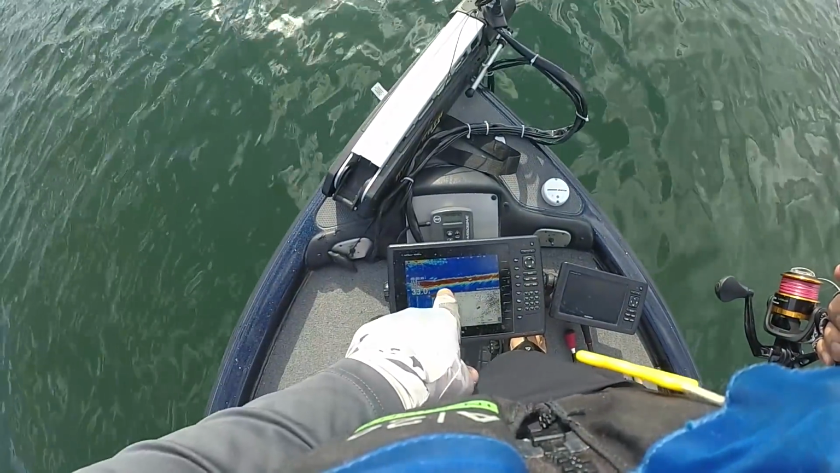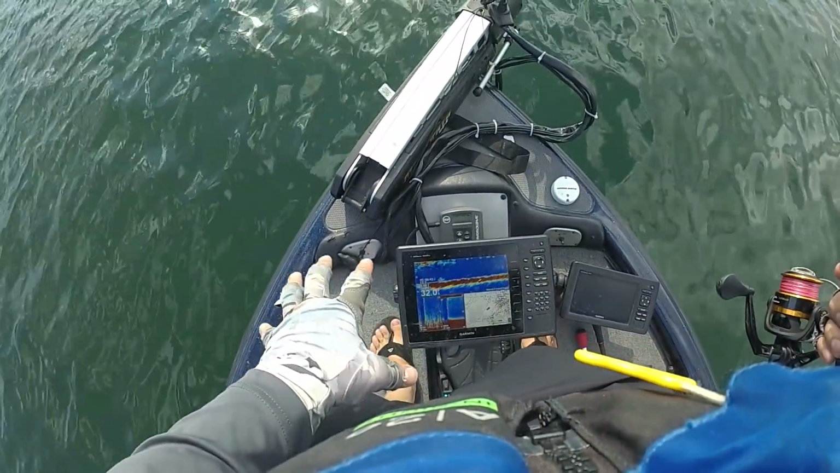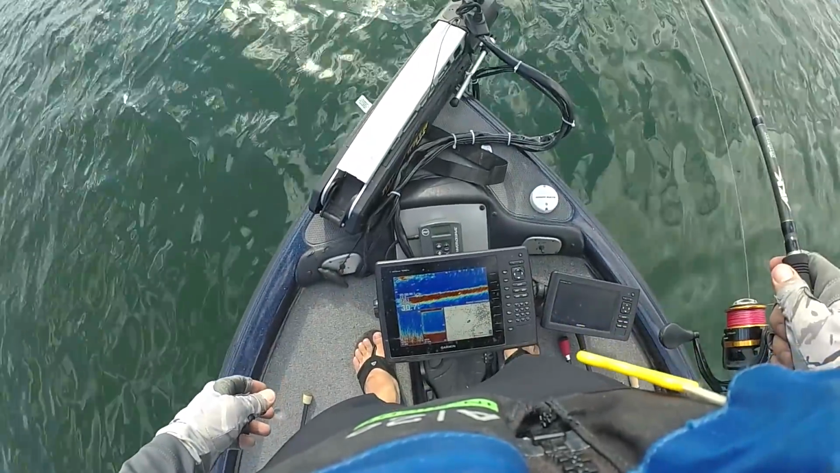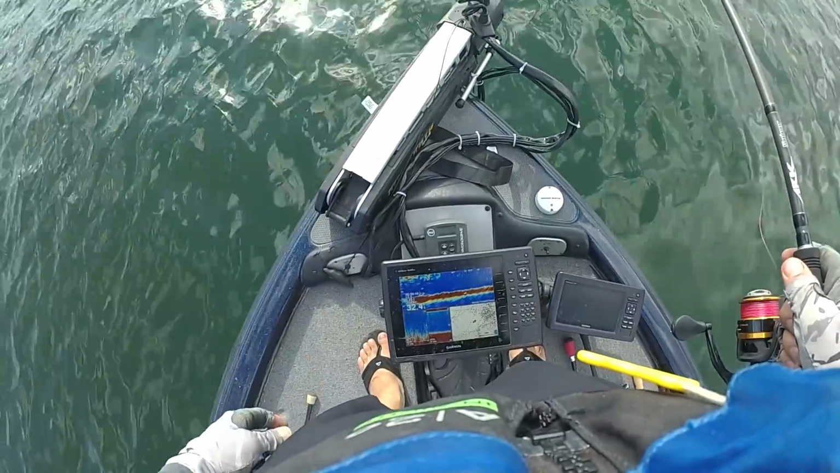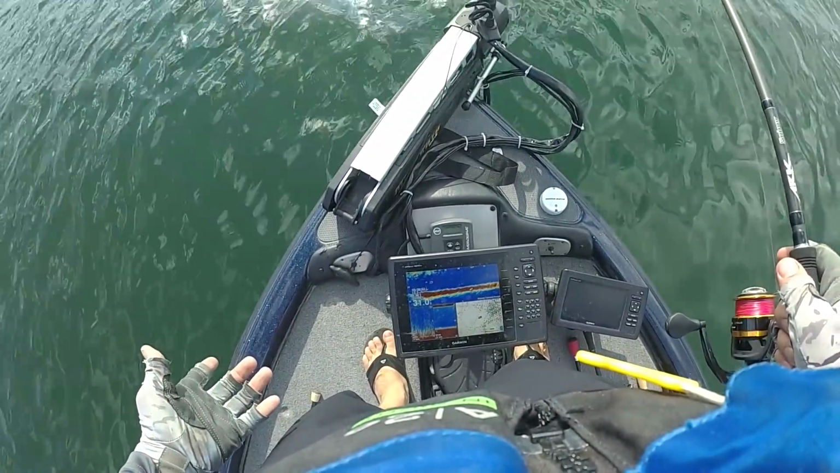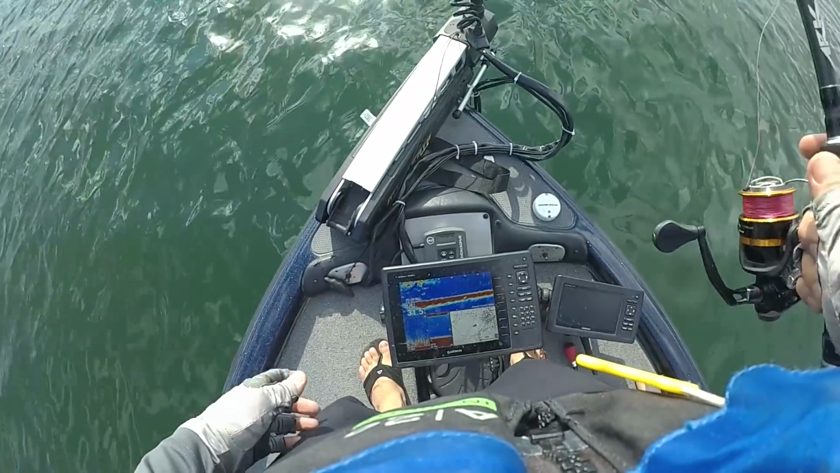Bass are those dots on the bottom, like those big, hard, red dots. The problem is, watch. I'll flip my bait out there. It's coming down 20 feet out. It's going to be hard to catch these bass. If they're not up actively feeding, they're very, very tough to catch.